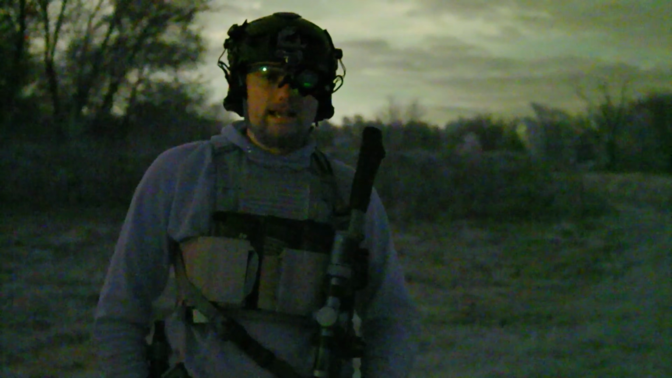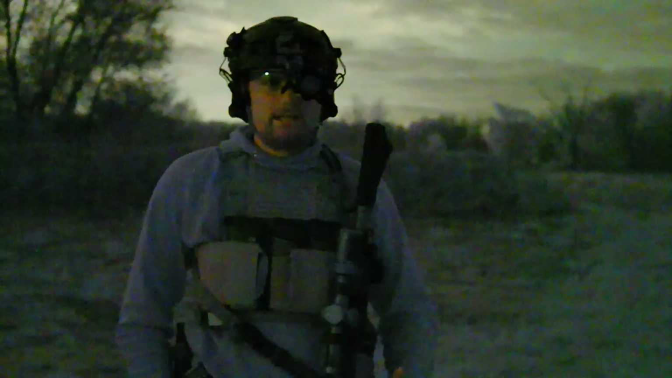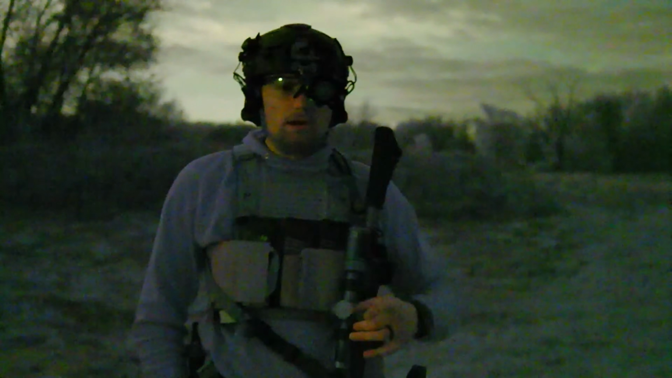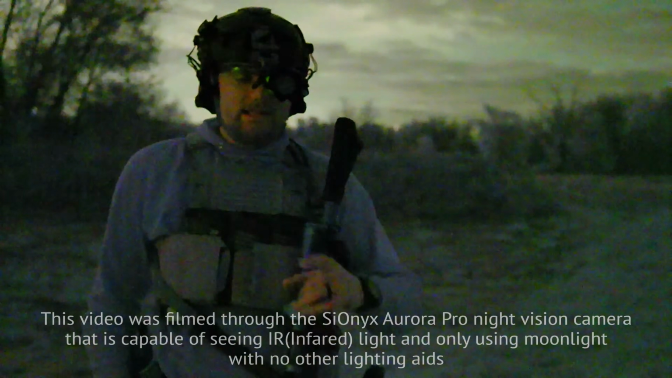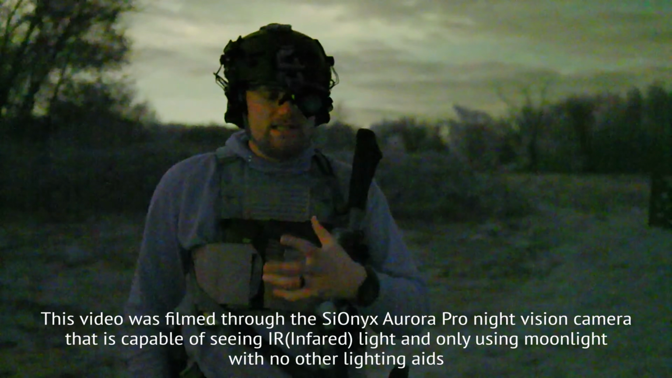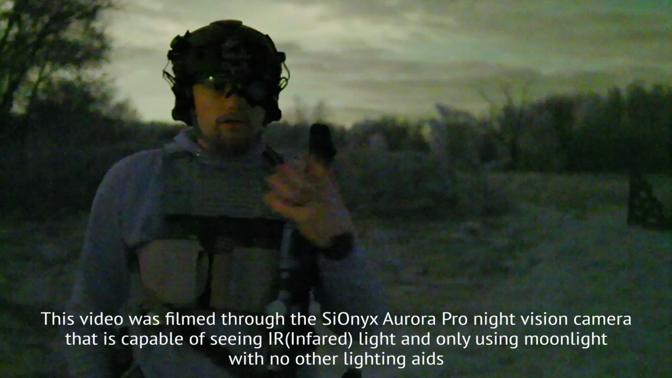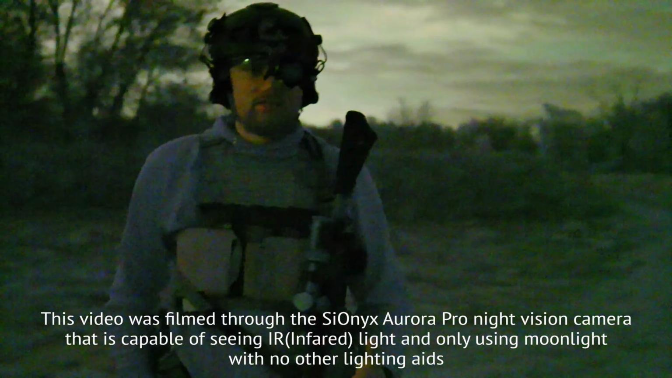So a common question that gets asked whenever you're running an MNVD, which is a monocular night vision device, is which eye do you run it on? Do you run it on your dominant eye or your non-dominant eye? Because this is a single tube versus a dual tube binocular night vision system, we have to figure out the pros and cons of each eye to determine what's going to work best for us.